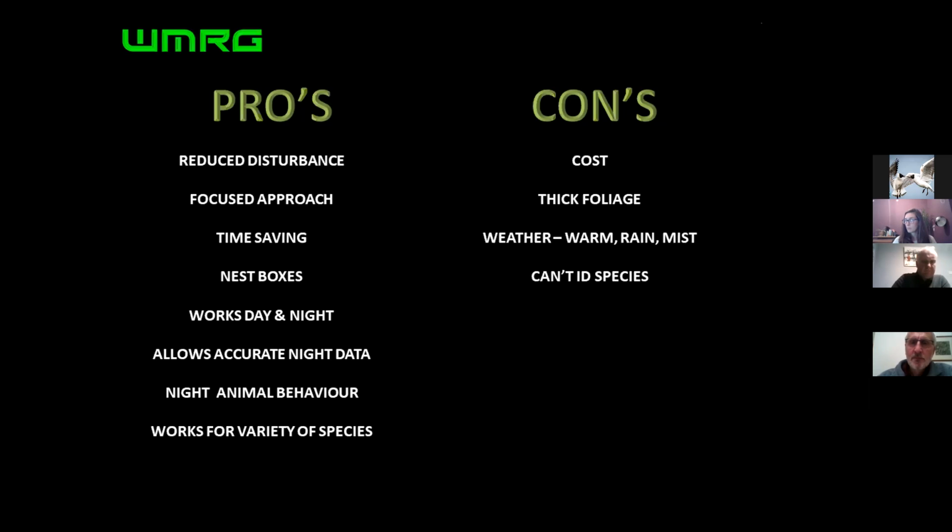Thick foliage, it's really difficult at times. Lapwing chicks, once they're running around, the parents do try and push them into thick foliage at some times, and it is tough to find them in that. And then weather, if it's hot, you're going to struggle. Sometimes if it's rain or misty, it does put a haze across the screen. You are still able to see the birds, but it's just a bit more hazy than normal. Although we do find it works quite well in thick fog. I don't know why, but we're able to catch a lot of birds in thick fog.